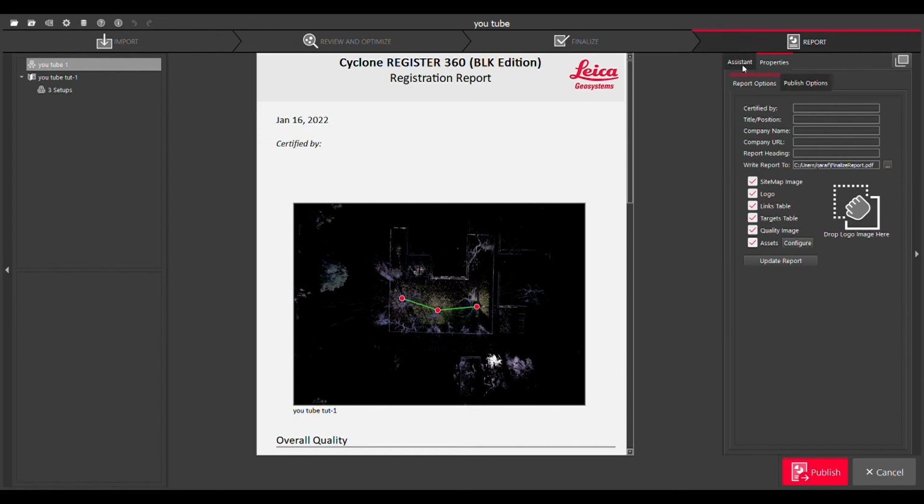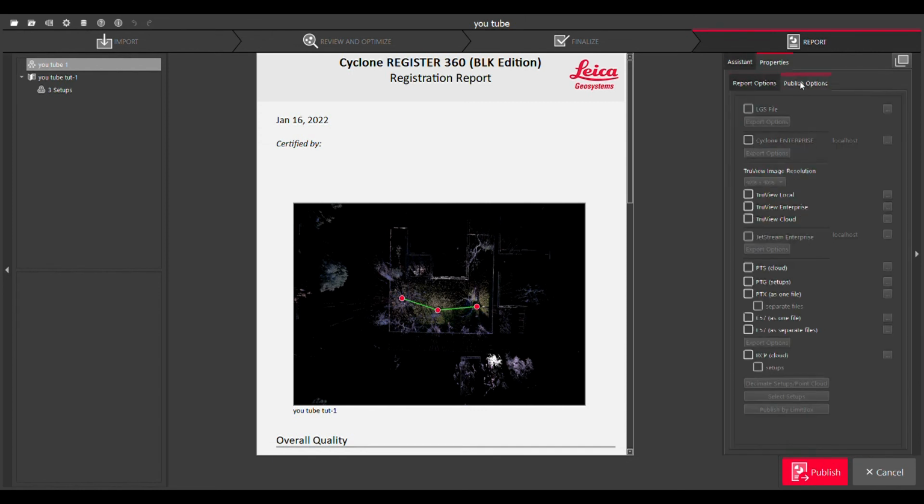And from here, Publish Options. This is where we want RCP. Come in here. No, that's fine. Desktop, Interior House, YouTube 1. And we save it, and publish it.